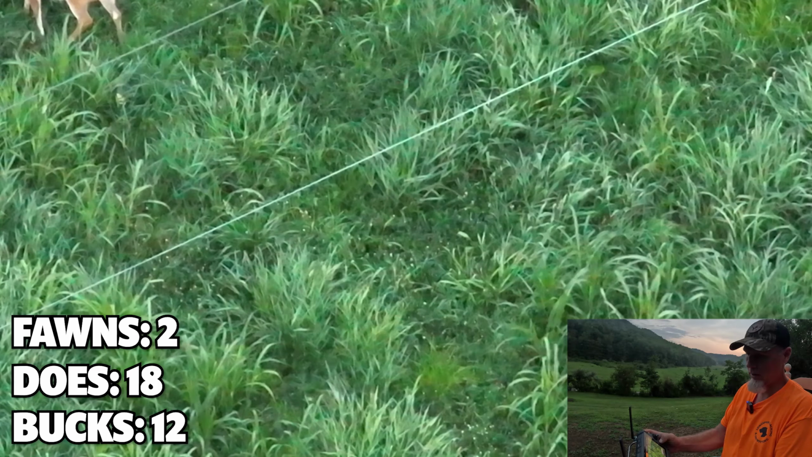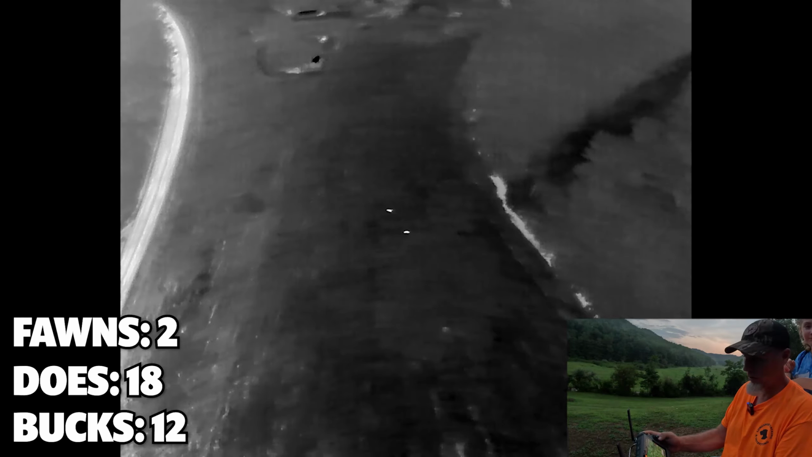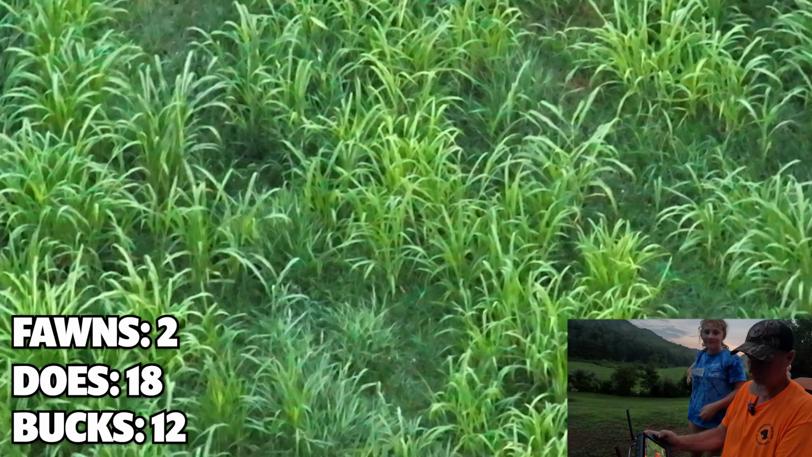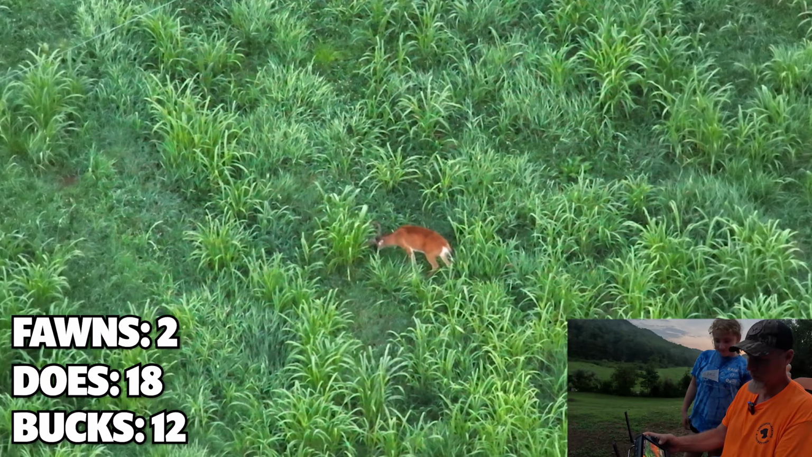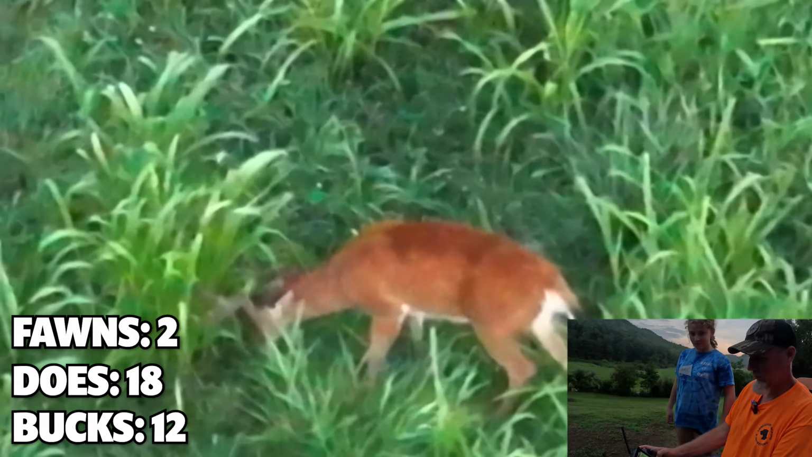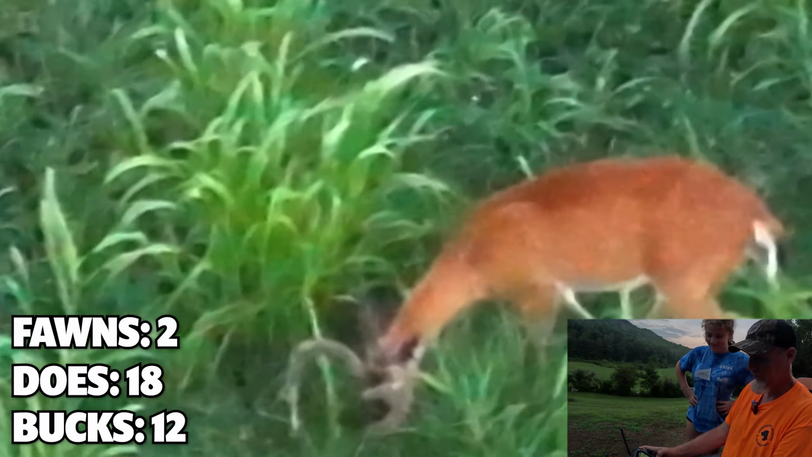Right here. I got JC and Brett here. They just come over to look in. There's a big deer. Not as big as that other one. But that's a nice one. Yeah. Would you shoot that one? Yeah, okay. Would you shoot that one? Or would you shoot that one? That one. Okay.